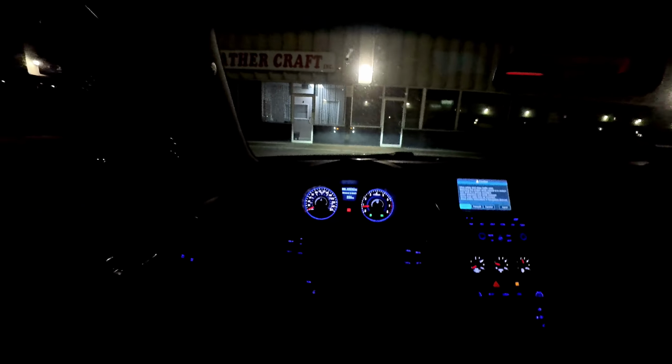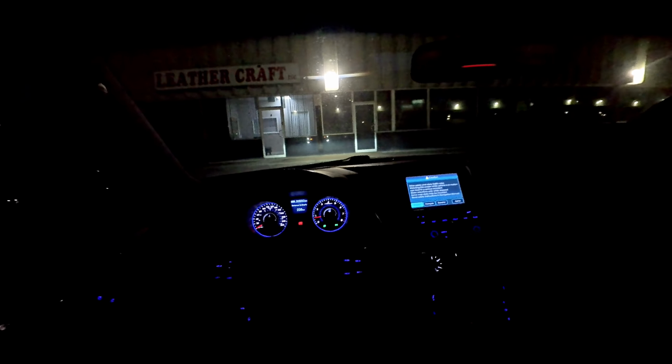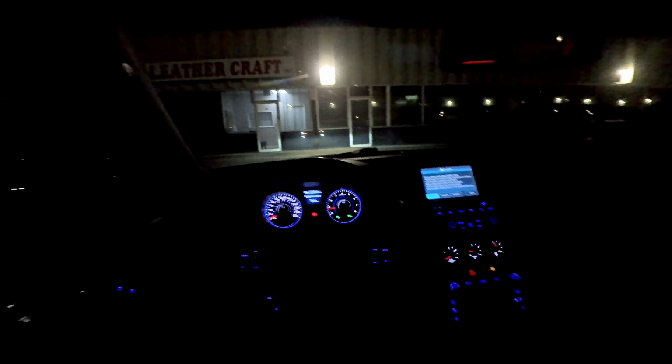You know, it might not be a M4, it might not be a RS3, it might not be a C63, it might not be a GT3 RS. No, but it's my Genesis Coupe, and I worked hard for this. And I'm gonna keep working hard until I get the mods I want and the parts I want. It's gonna happen soon. I keep saying this every video, but the next mod is gonna be a tune. We will get that tune. And once we get that tune, we are gonna terrorize the streets of Toronto.